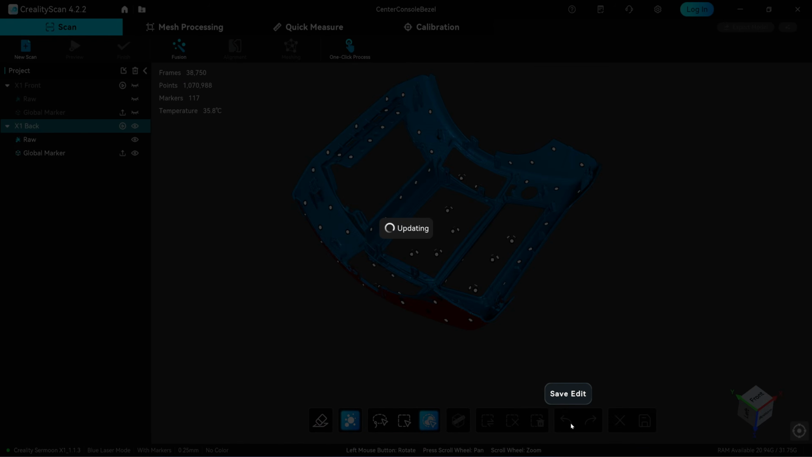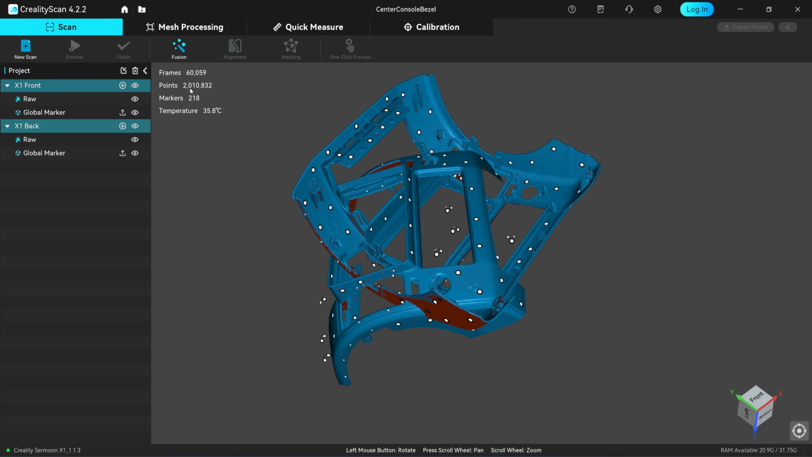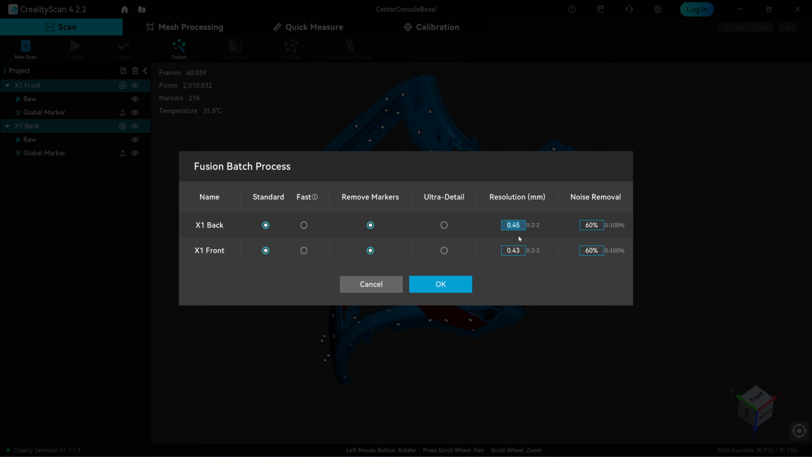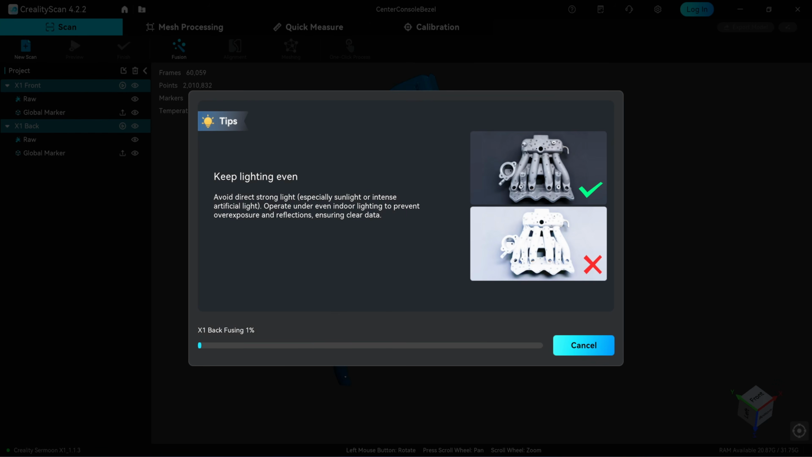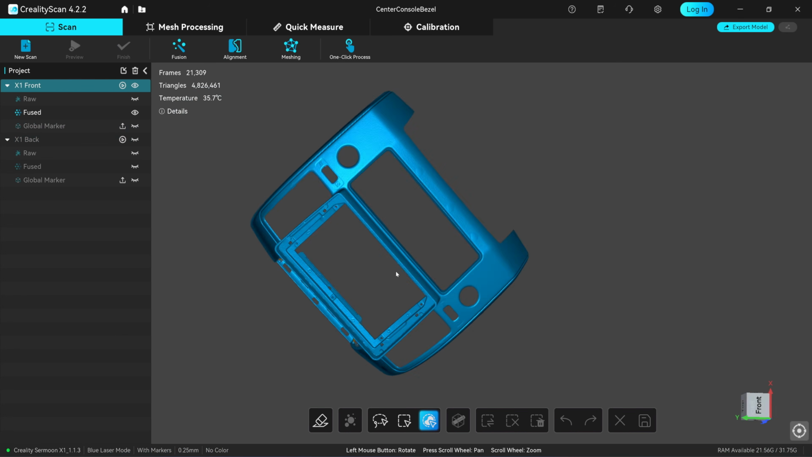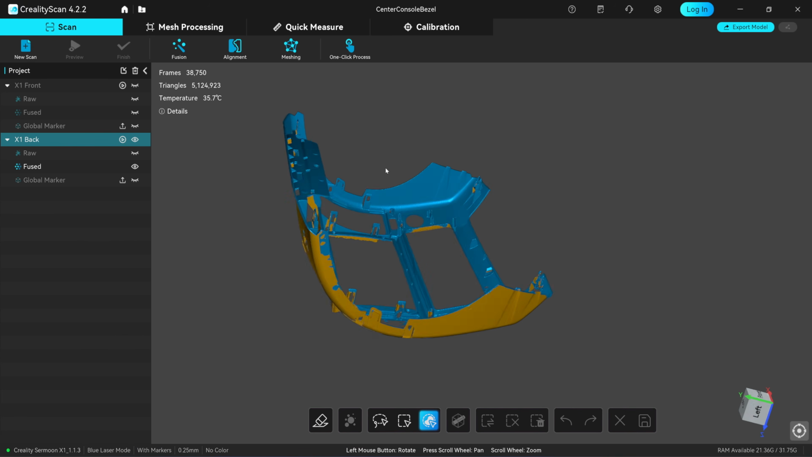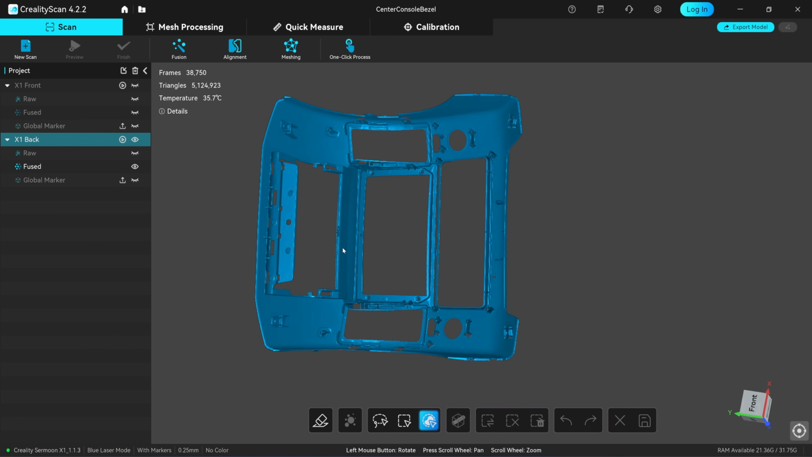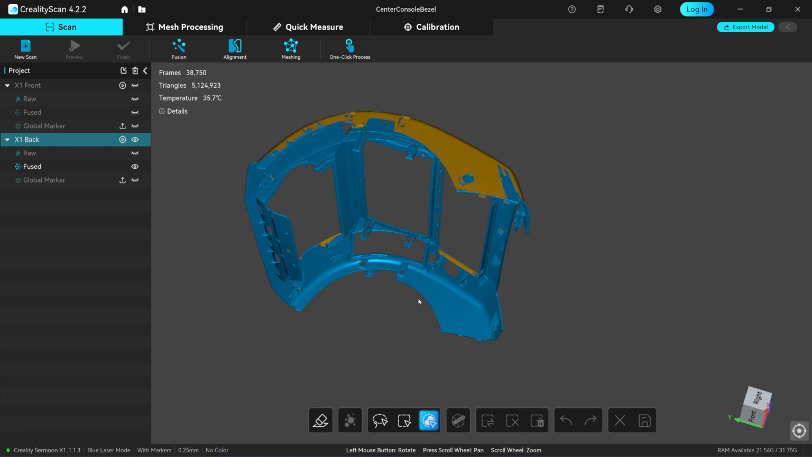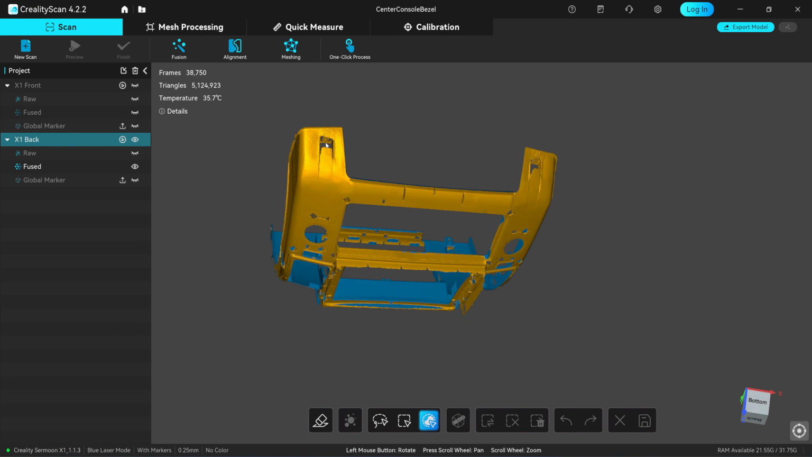Next, I will select both scans and run point cloud fusion. I will set the resolution to 0.25mm, which was the intended resolution when I captured the scans. You need to fuse the scan data to get the final result. Some viewers ask me why their scans look poor. In fact, it's because they didn't run the fusion step.